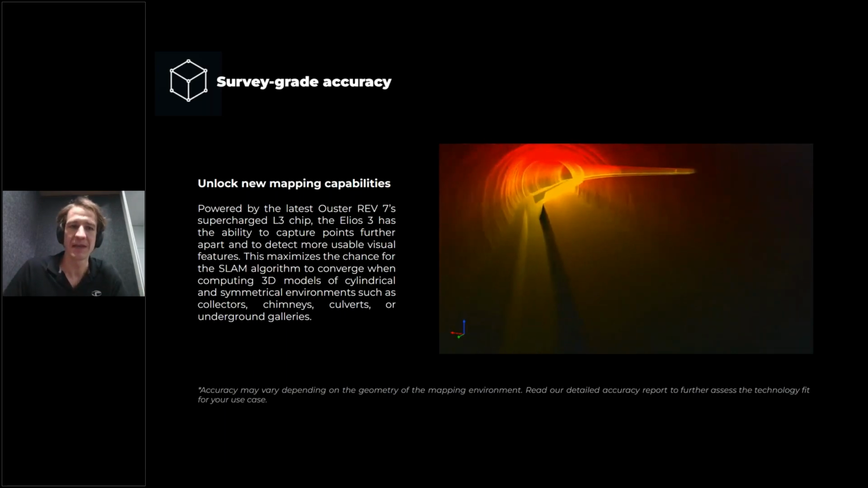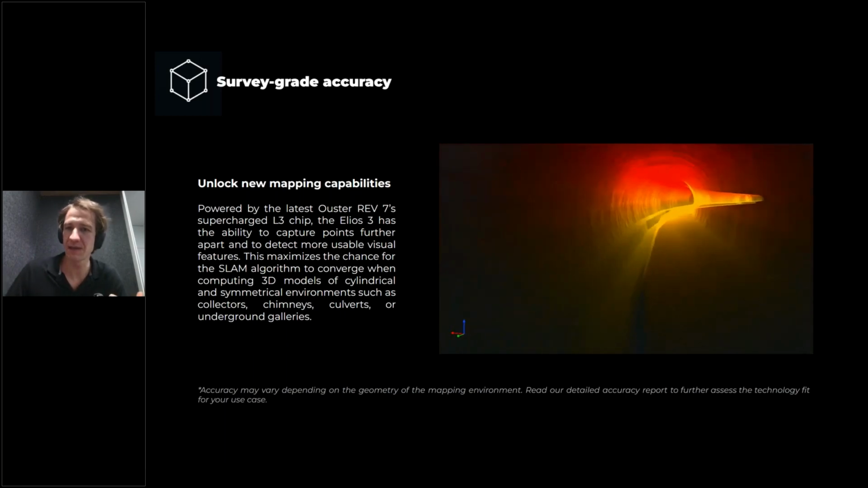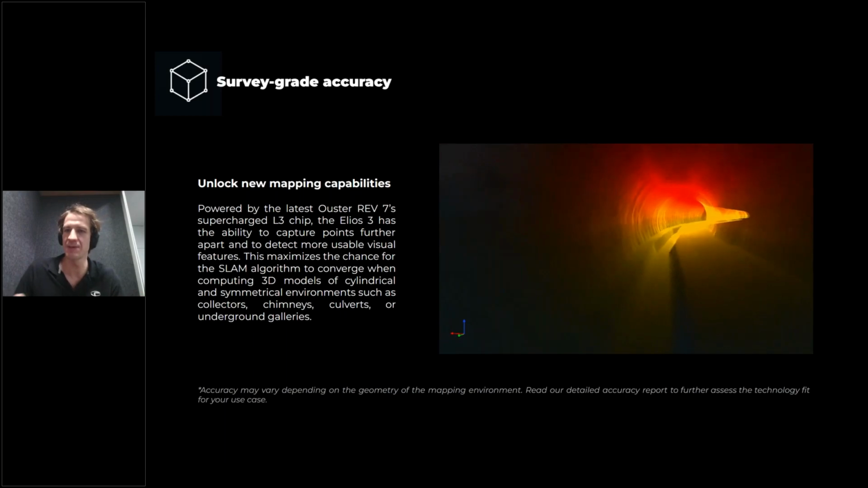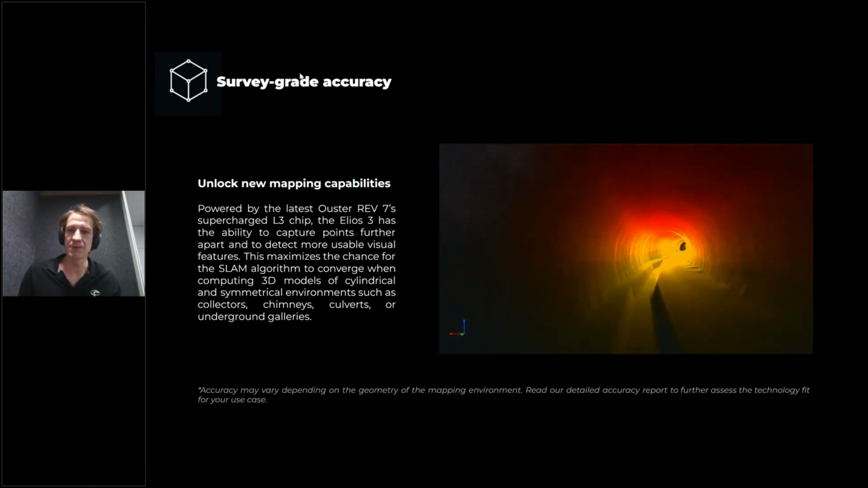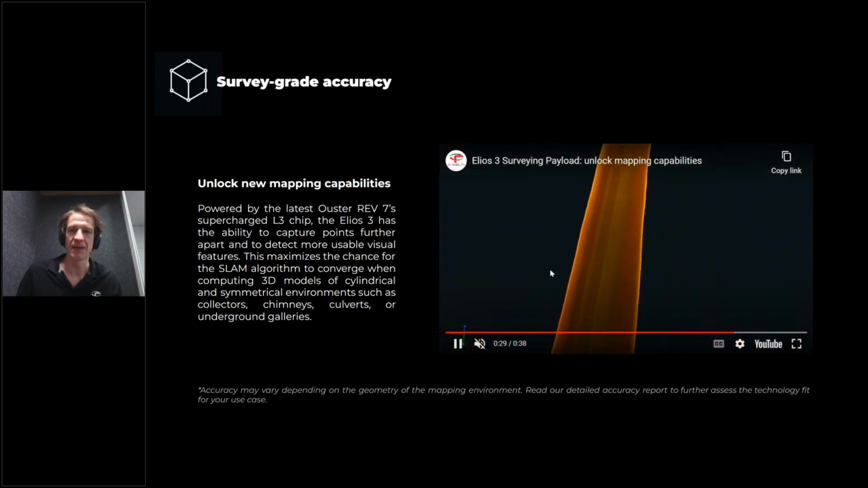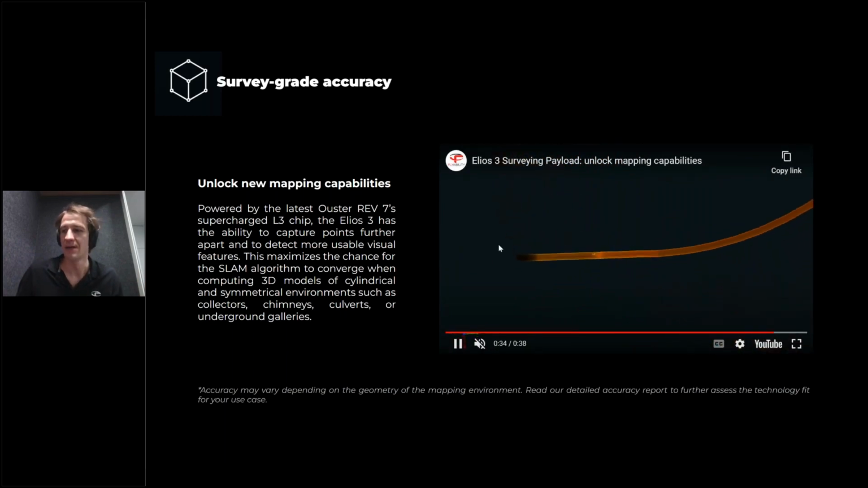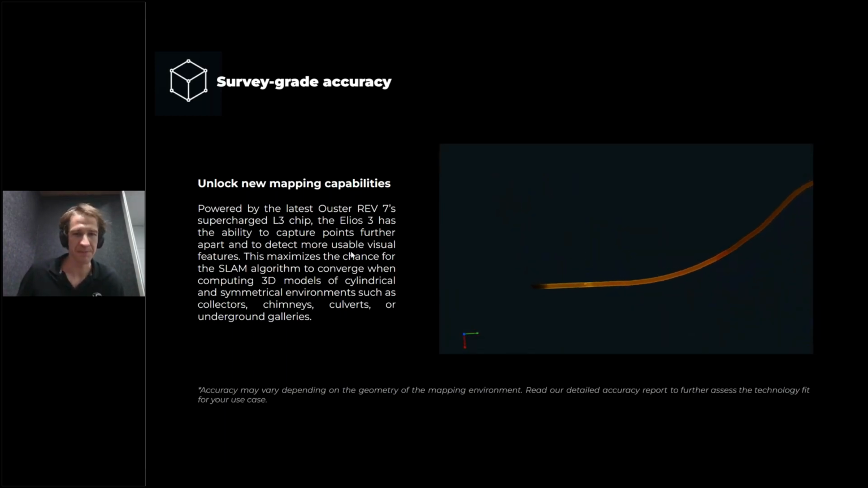And that's really coming from the extra range and precision and point density of the new LiDAR that we ship with the surveying payload. And that's really opening very interesting use cases, we believe, in all sorts of water management infrastructure or other sort of infrastructure.